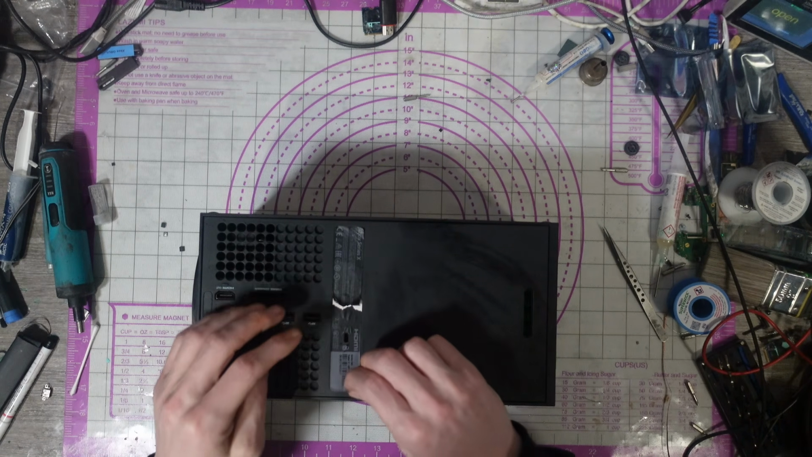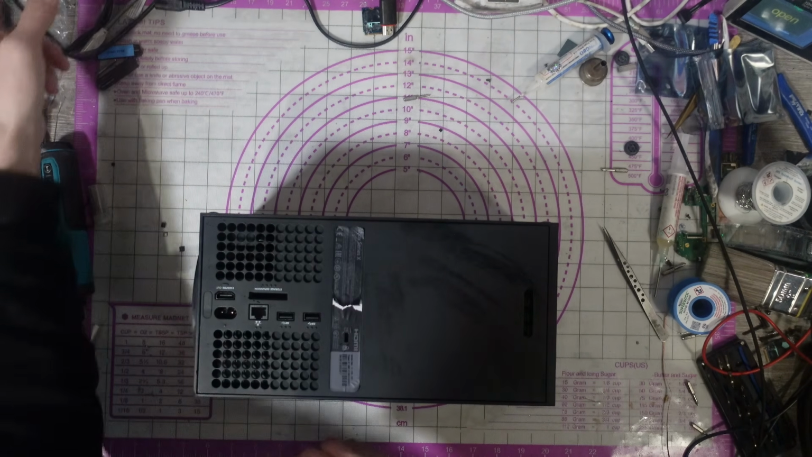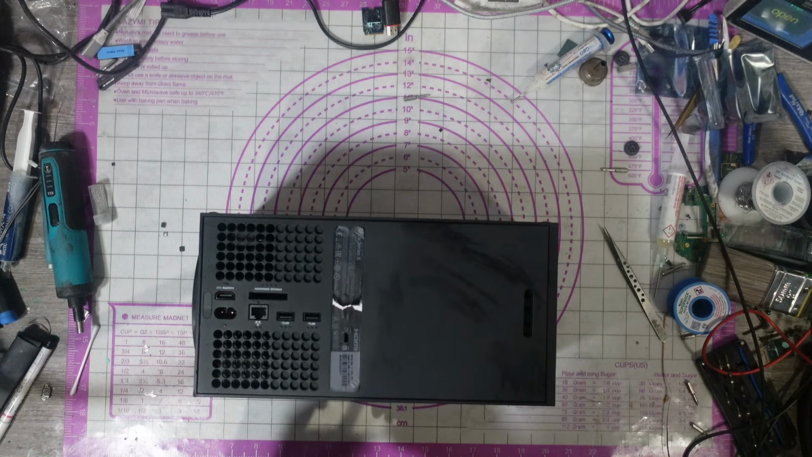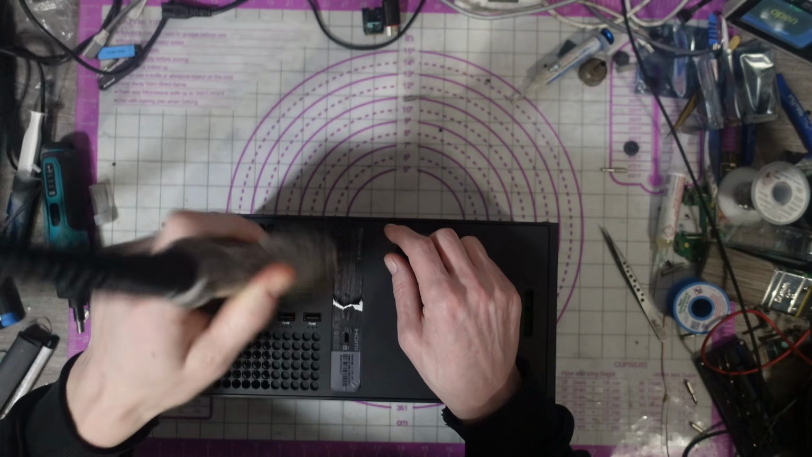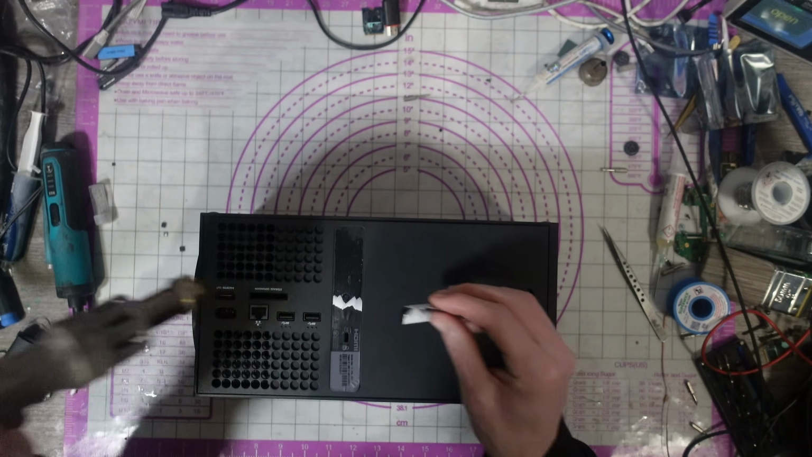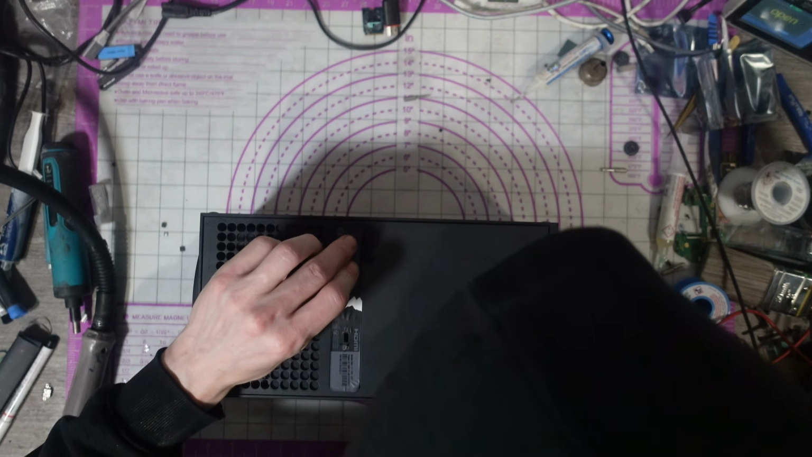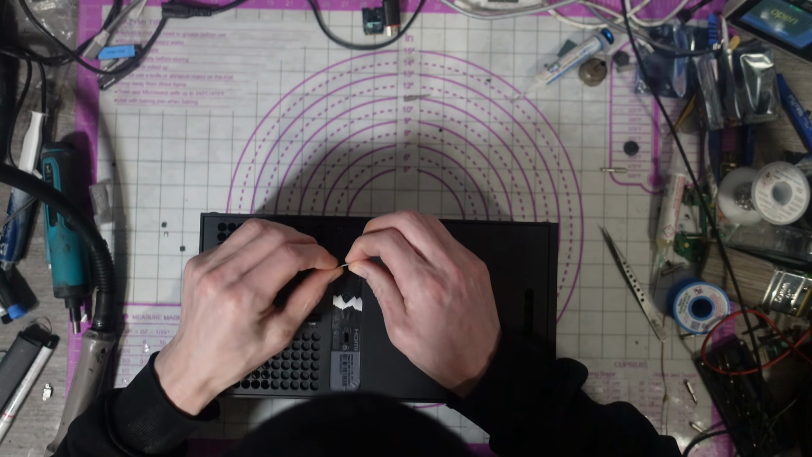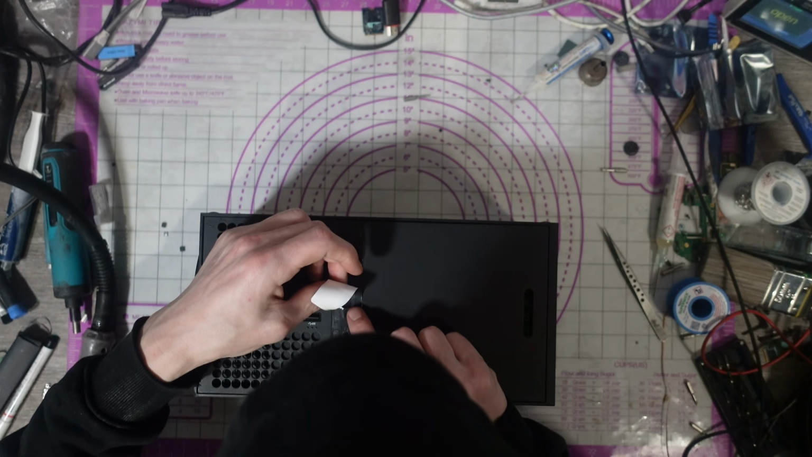But this sticker, there's no way this sticker is going to survive another removal. Not a chance. I tried to remove it as cleanly as I could last time, and there's no way this is going to survive another one. I will try. I've removed the wrong side. Dang it. I'll probably have to put tape over this when I put it back together. I could just replace it with a new sticker, I suppose.